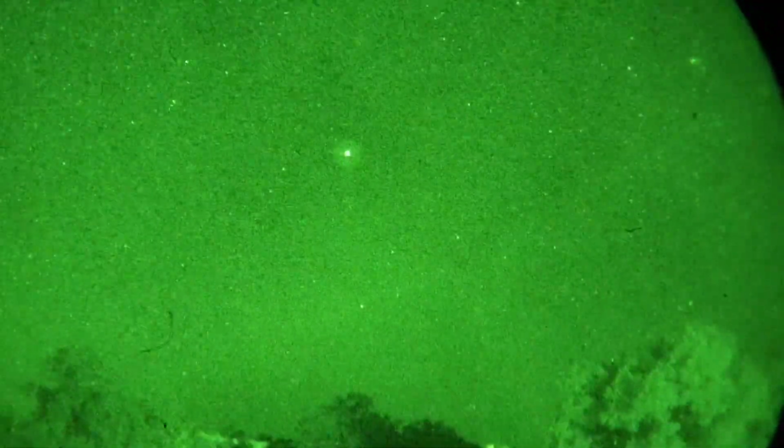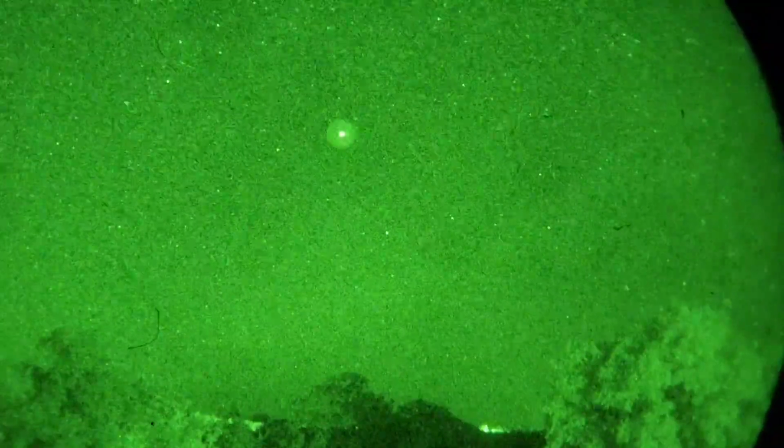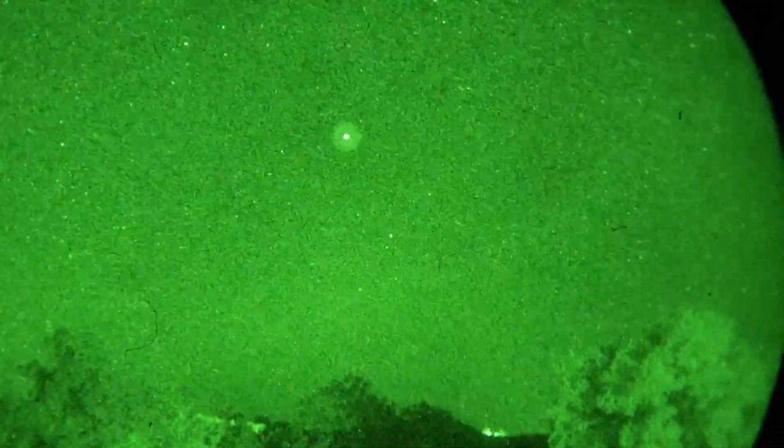Through the night vision, it just looks like a twinkling stationary star. So yeah, as you can see, that's a stationary star. Not moving. See, it's a horizon in there. I don't know why it pulses that way. It actually changes a few different colors.